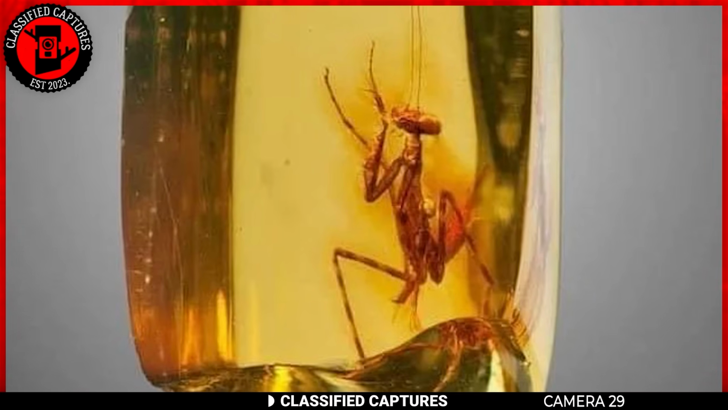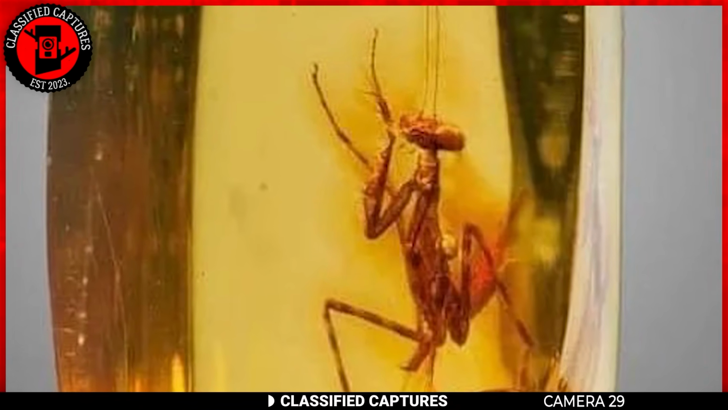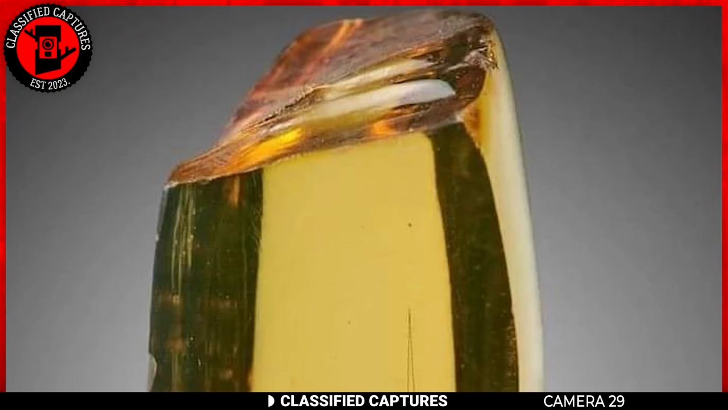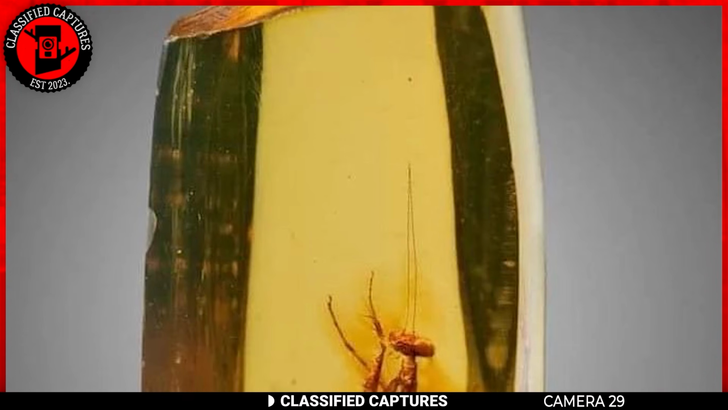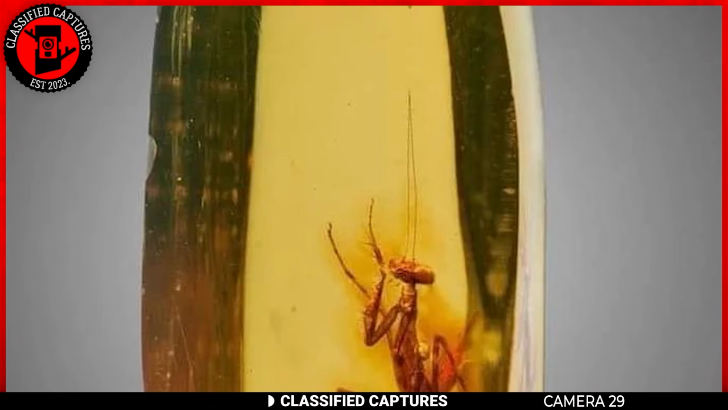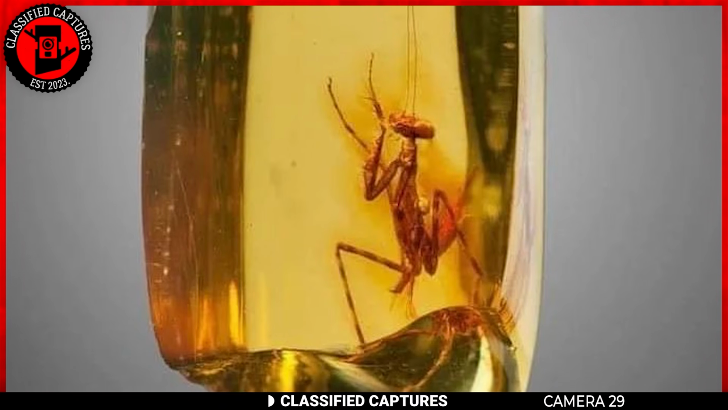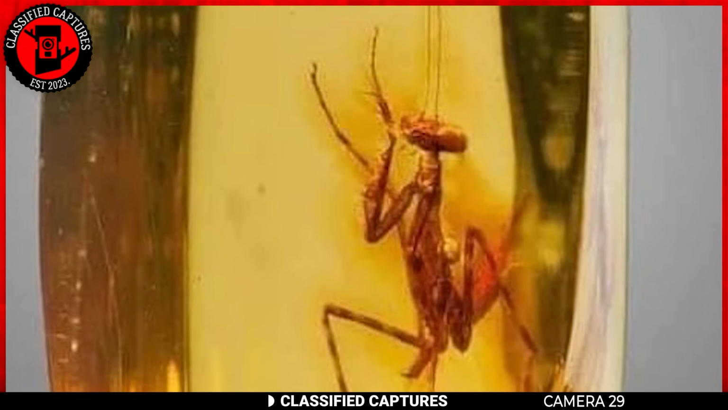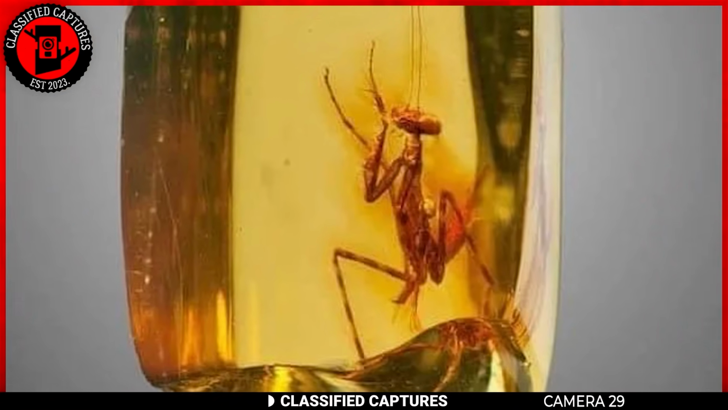What you're looking at here is a 30-million-year-old praying mantis perfectly preserved in a piece of amber. This incredible fossil was discovered in the Dominican Republic and has been remarkably well preserved over all those millions of years, allowing us a rare glimpse into a distant past. The amber has essentially frozen this ancient mantis in time, capturing it in such stunning detail.